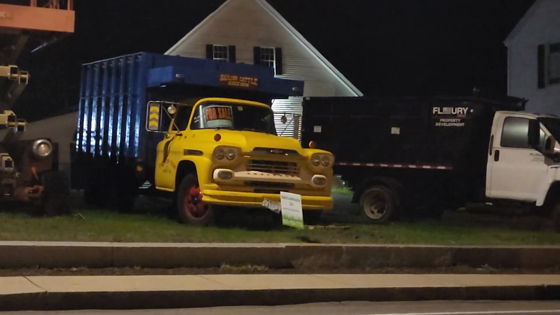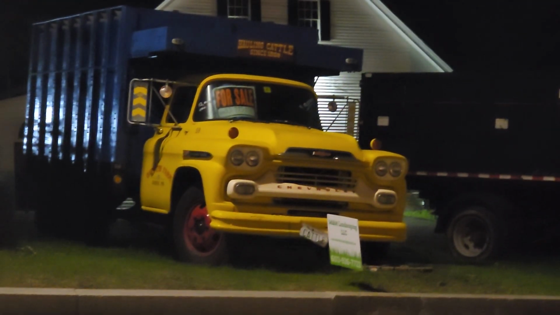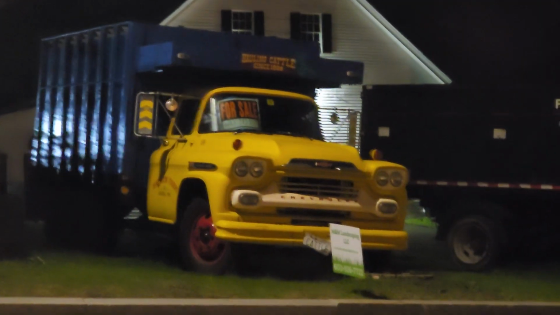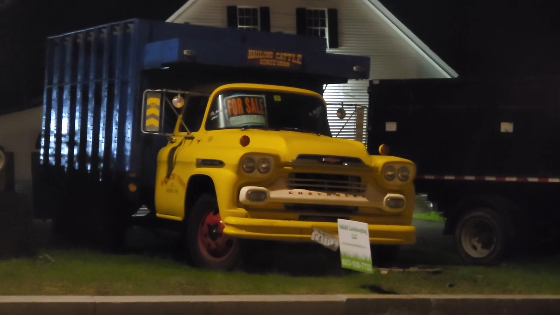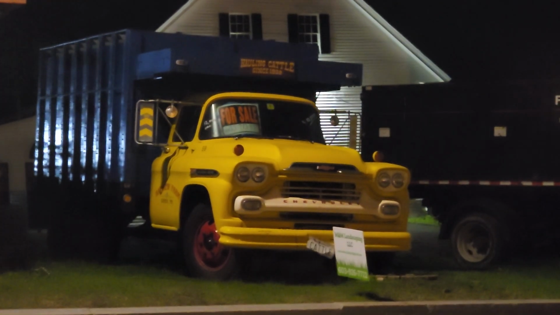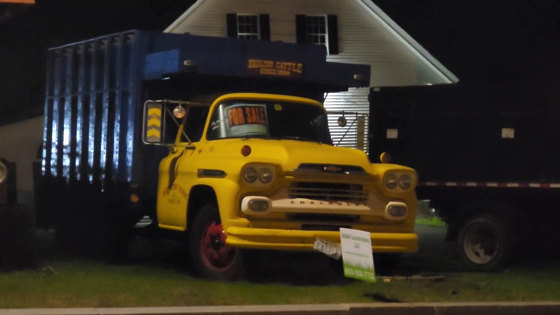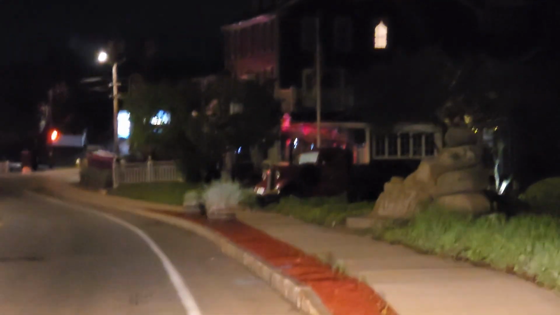Look at this old thing. What are we talking here? '58, '59, something like that. It's for sale. Holy cow, what a cool truck. I like the color combo too. It's wacky, but I like it.